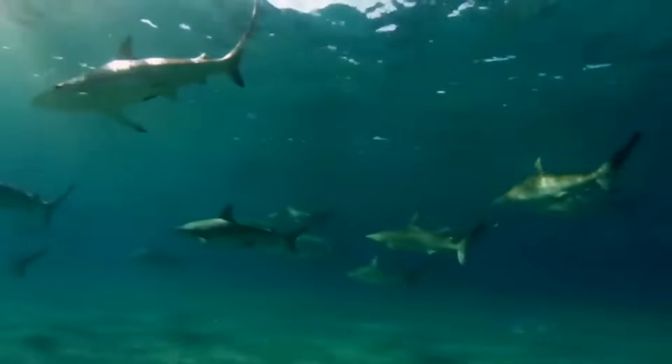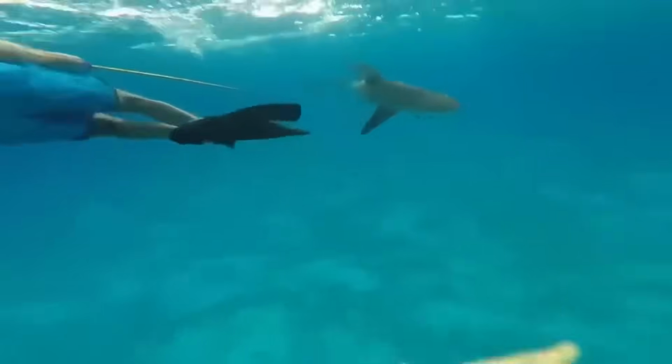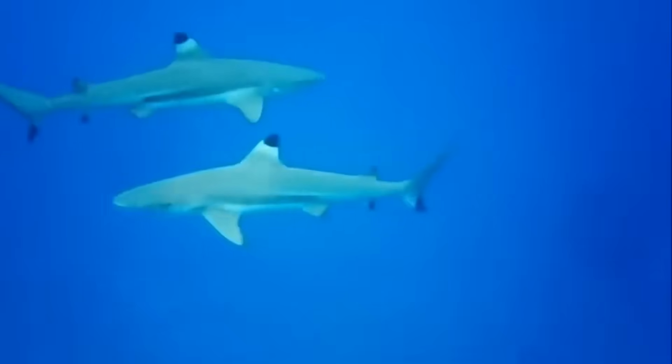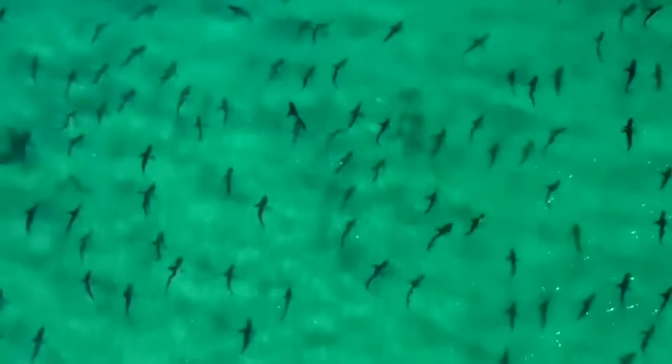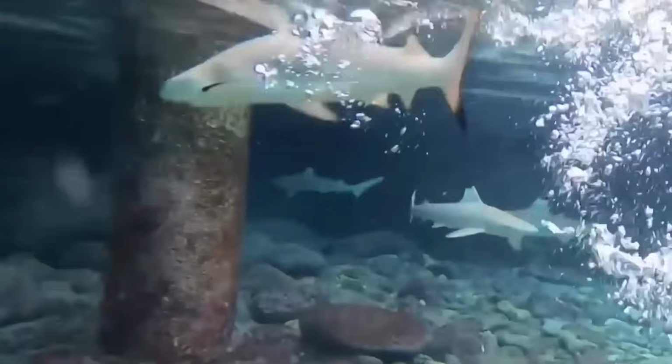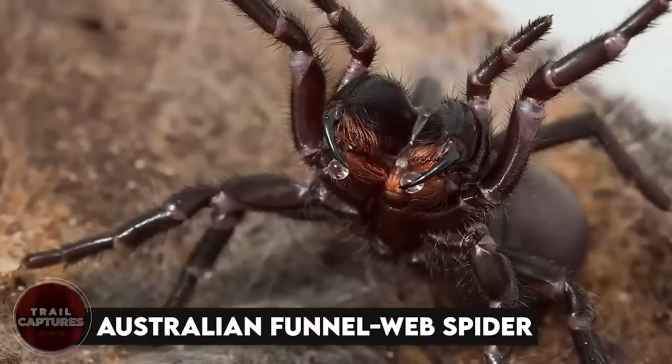But don't let that scare you too much. As long as you're aware of your surroundings and keep a safe distance from these sharks, you should be just fine. And who knows, you might even get lucky and catch a glimpse of one of these incredible creatures in its natural habitat.